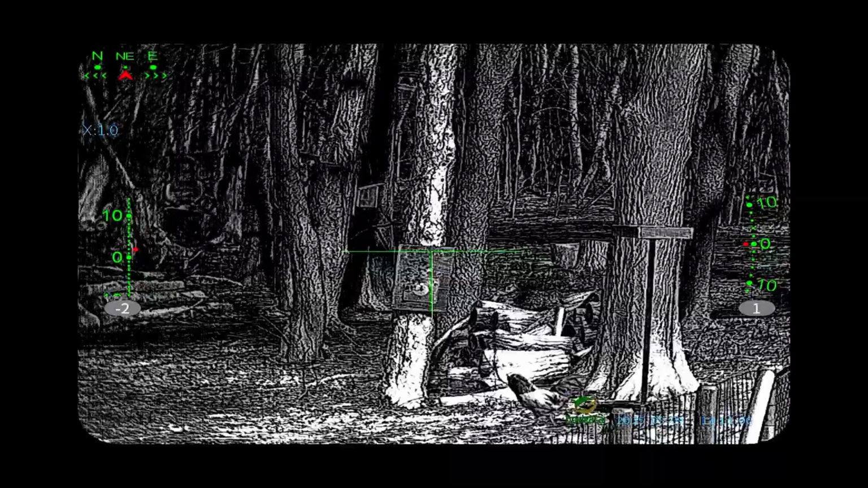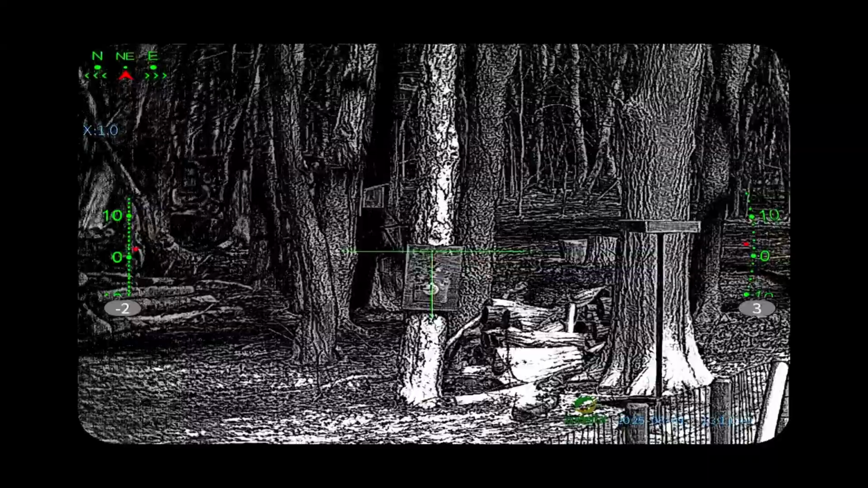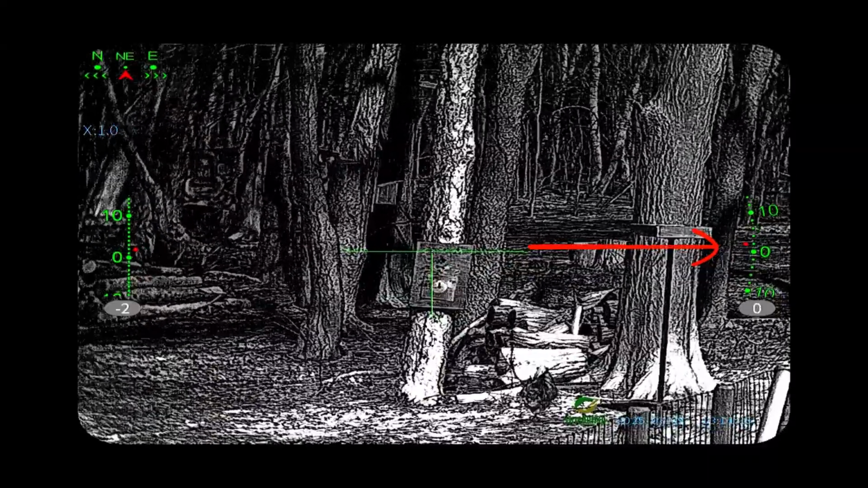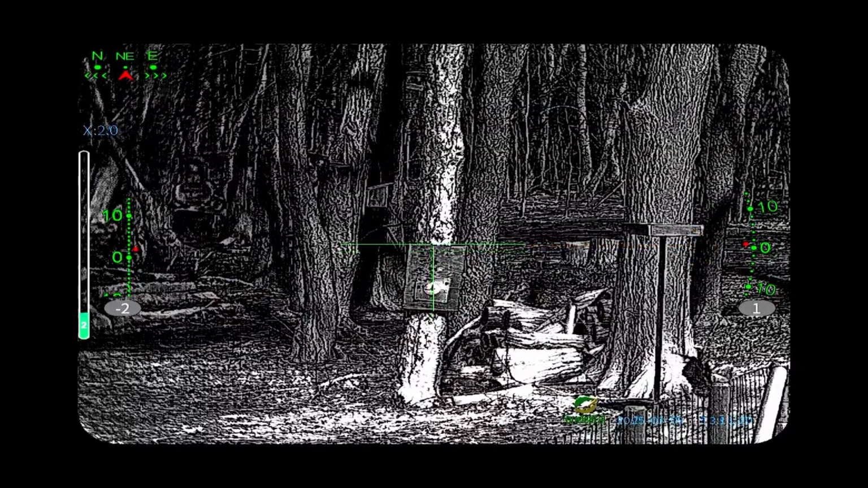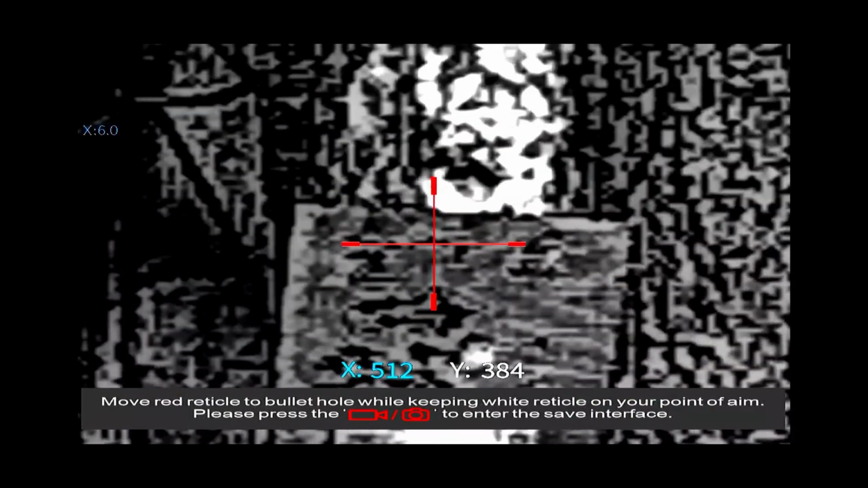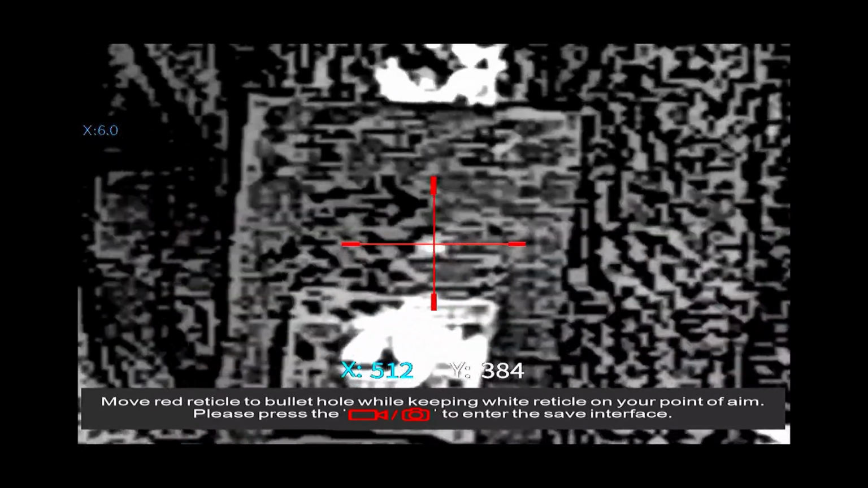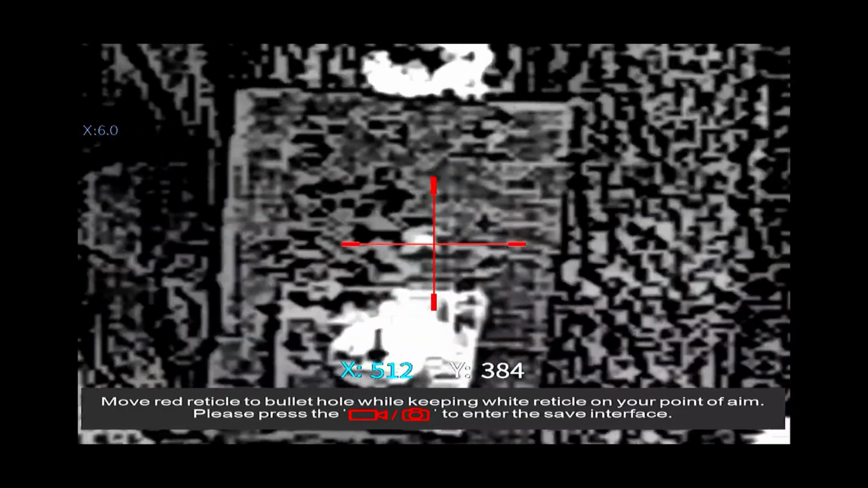So the first thing you do is you make sure your gun is not canted by using the bubble level on the right. We're almost at 0. All right, close enough. Now we're going to zoom in, go into the menu, go down to shot 0, align the rifle to the hot bolt outside, right there, and take our shot.